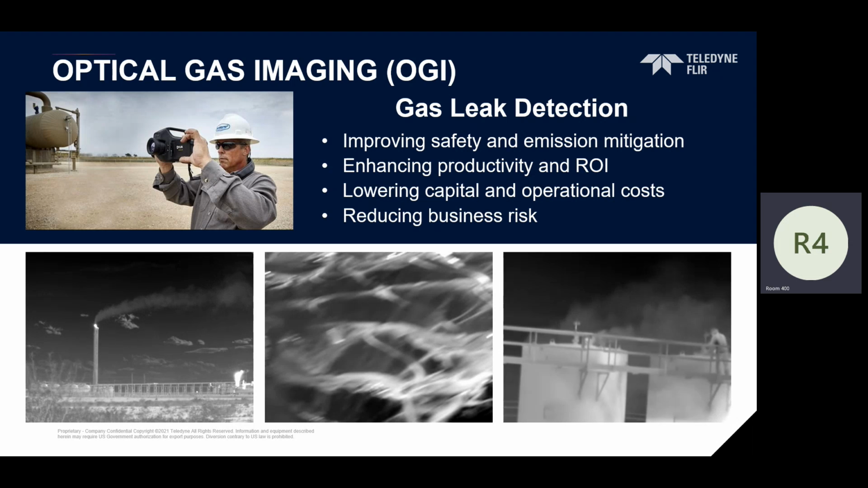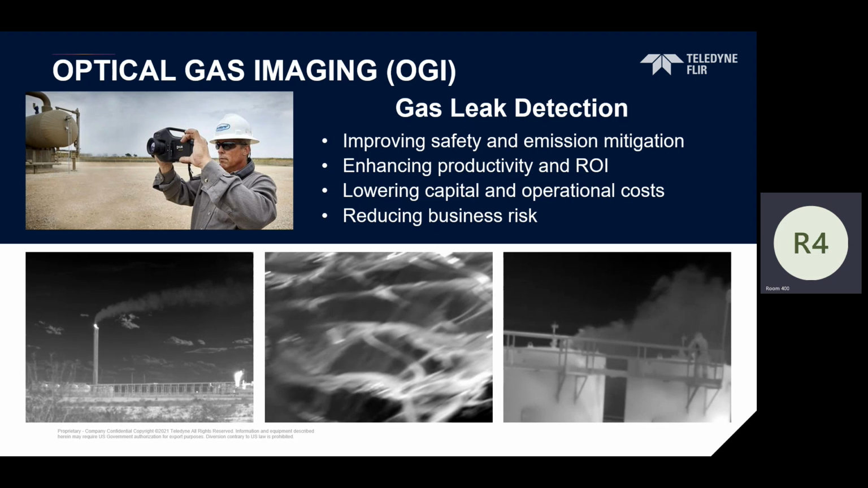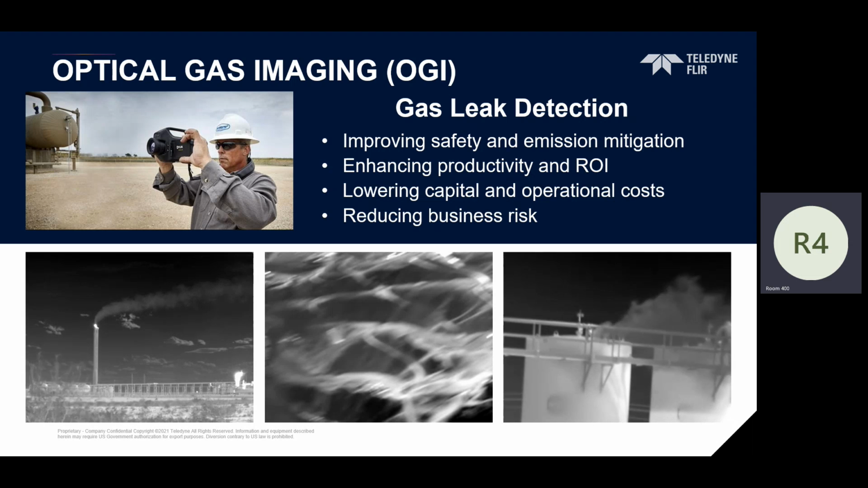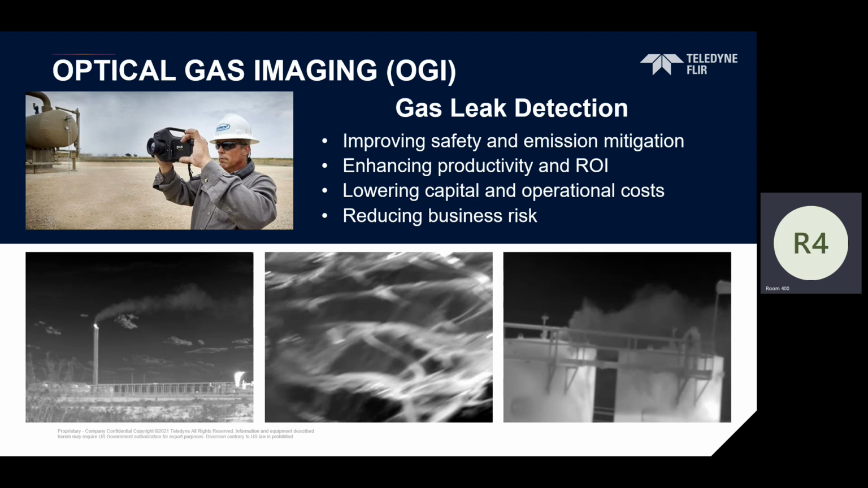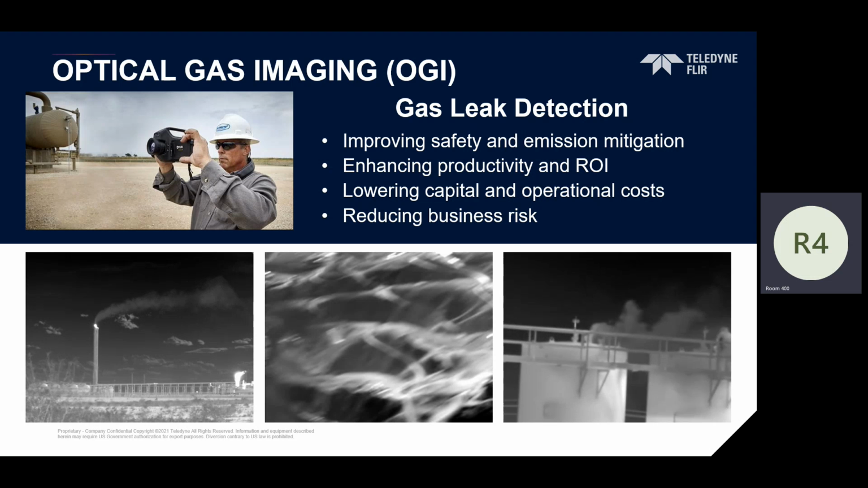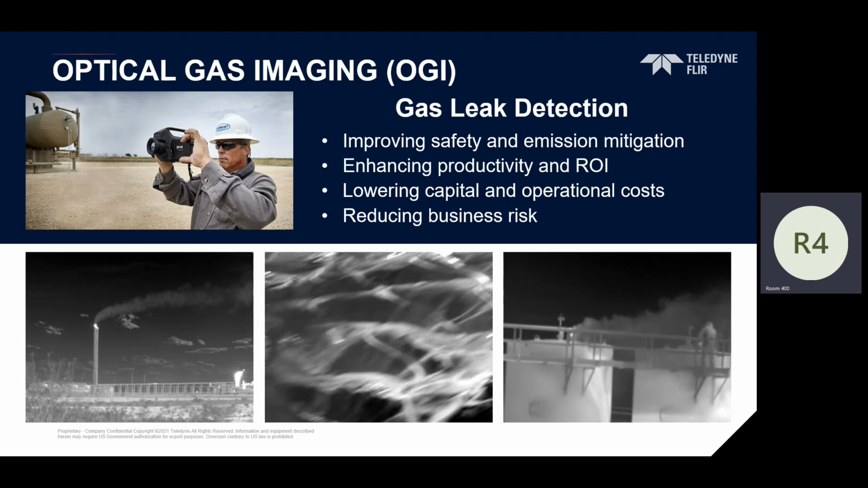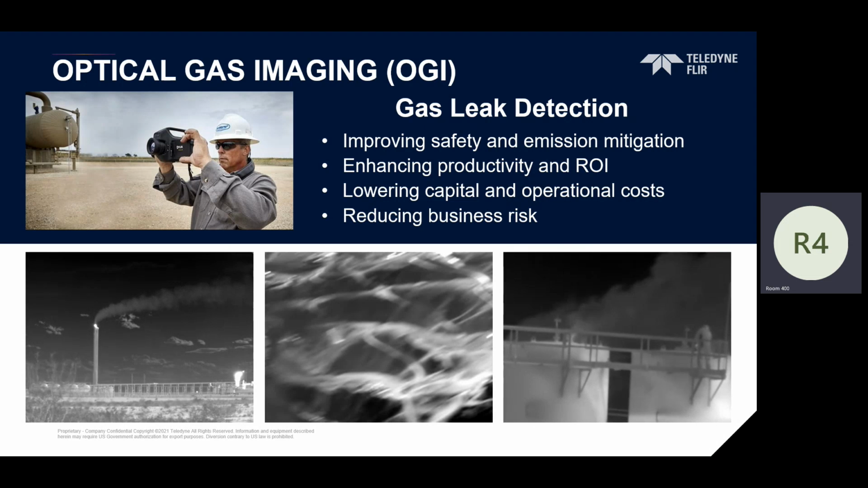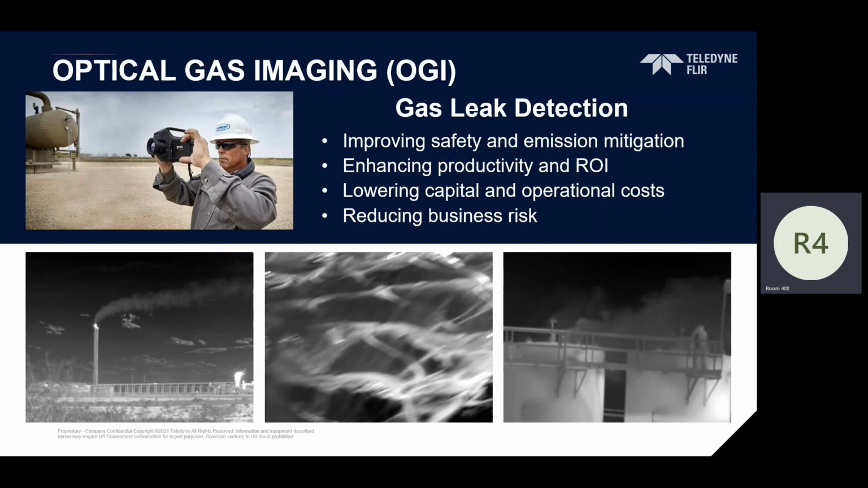This is something FLIR's been in for over 50 years. That's why we make cameras: to make sure people are safe, whether they're in an oil and gas facility or a utility facility. We get into a variety of products. This is an idea of unsafe operations, as you can see. Then there's enhancing productivity and ROI. We want you guys to make money. The more of that gas you can keep in the pipe, the more you can actually sell. We feel our technology is pretty unique in that case, and allows you a higher ROI, keeping your equipment running faster, better, longer.